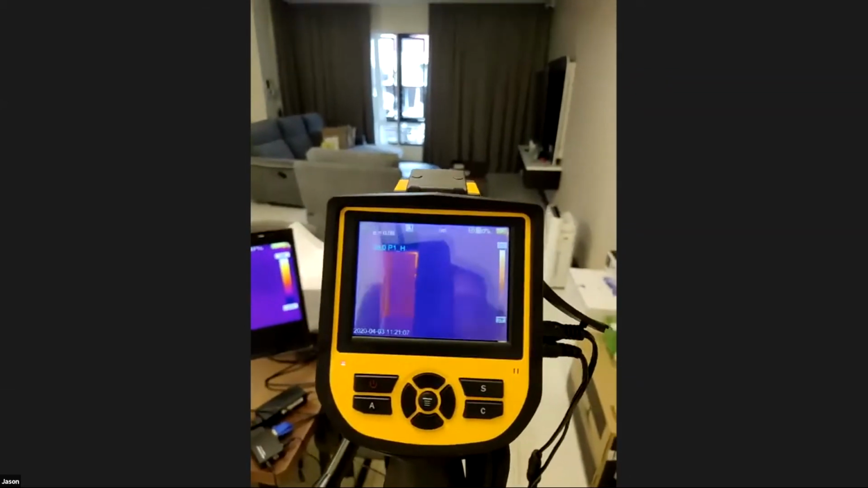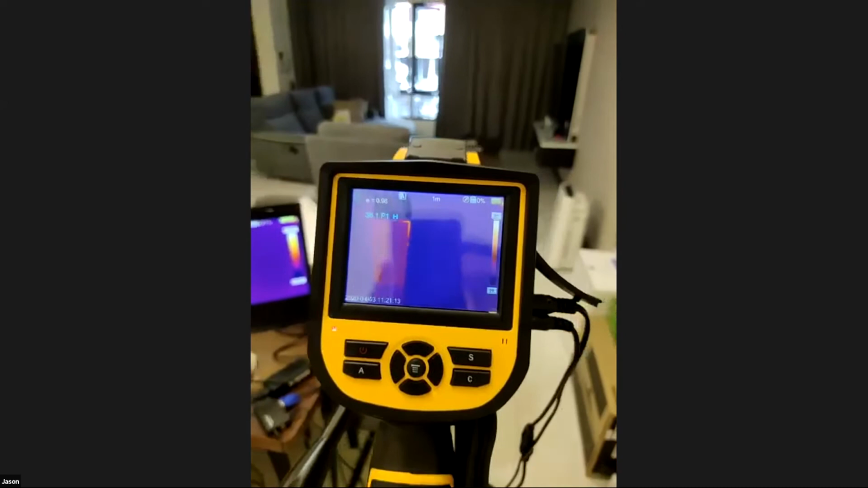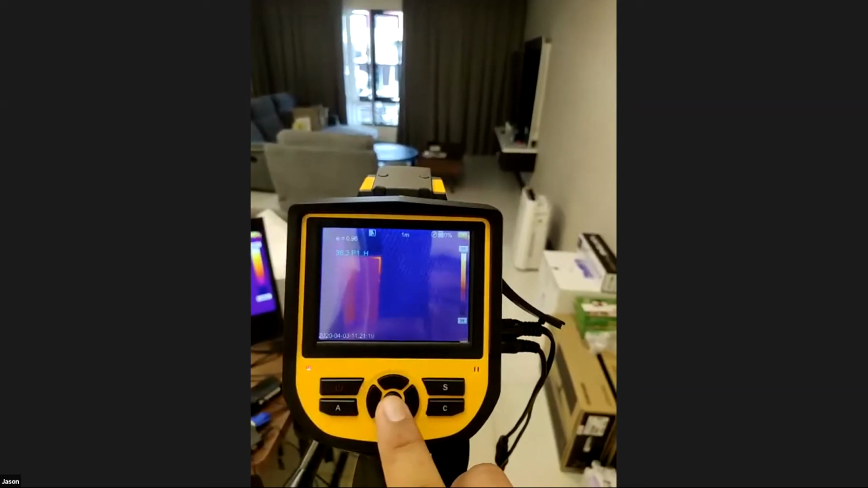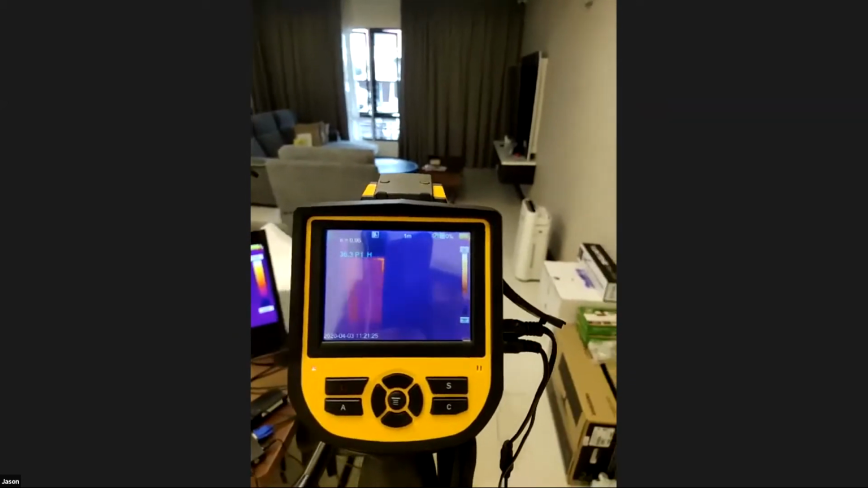as Elias mentioned just now, it is suitable for indoor, I would say, because this unit has no AI functions, which means whatever is detected on the screen, it will scan wherever the highest temperature point is. So regardless whether it's a human, a bottle of water, or something else on the roadside.